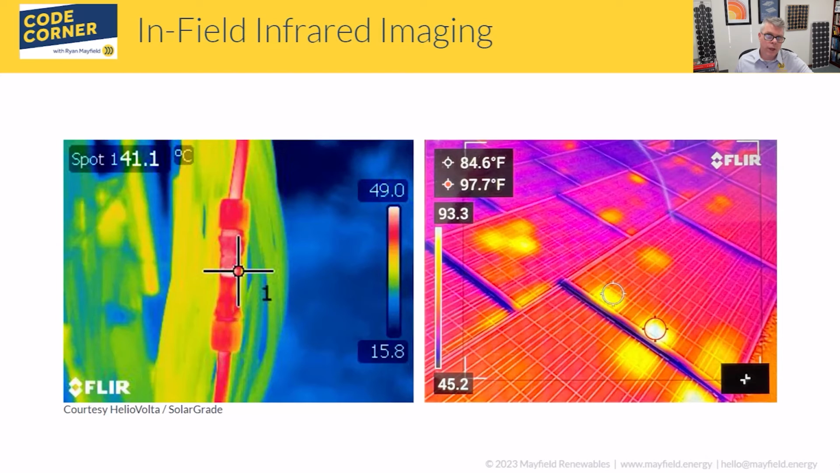And again, the key here is we're comparing it to what the ambient temperature is. What are the other components in that system that are similarly loaded? Are they running that hot? Are they not? So again, a picture in time, or a still like this, is pretty dramatic, seeing that temperature there. Part of this was to illustrate that there was an issue here, but being able to compare that to similar systems is really important.